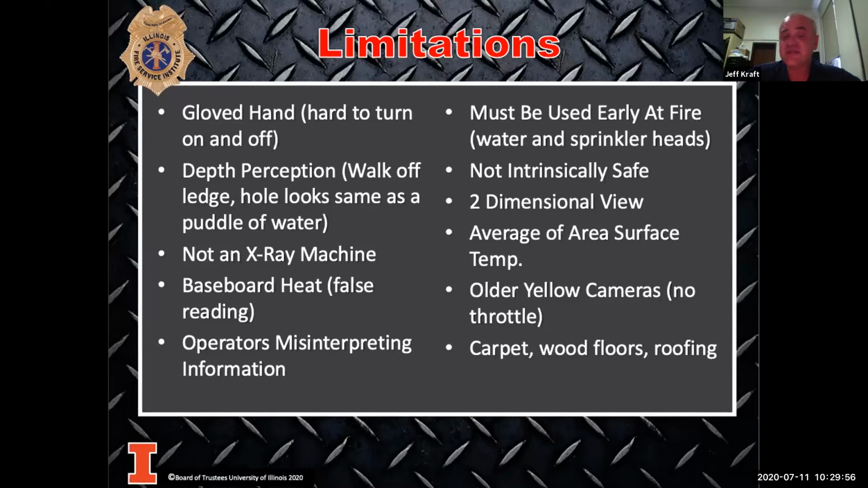Depth perception is an issue with all cameras. We had a firefighter who gave us information. He was working in a cold smoke fire in a warehouse type building. They were in the back of the building by the loading docks. They had smoke to the ground, but it was cold smoke.